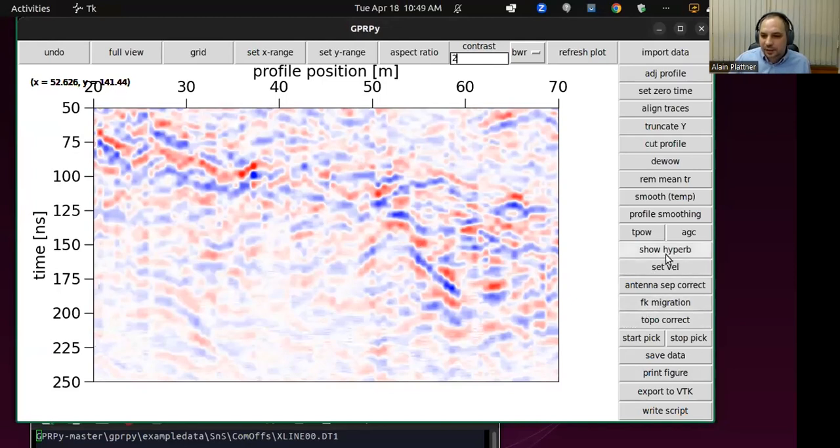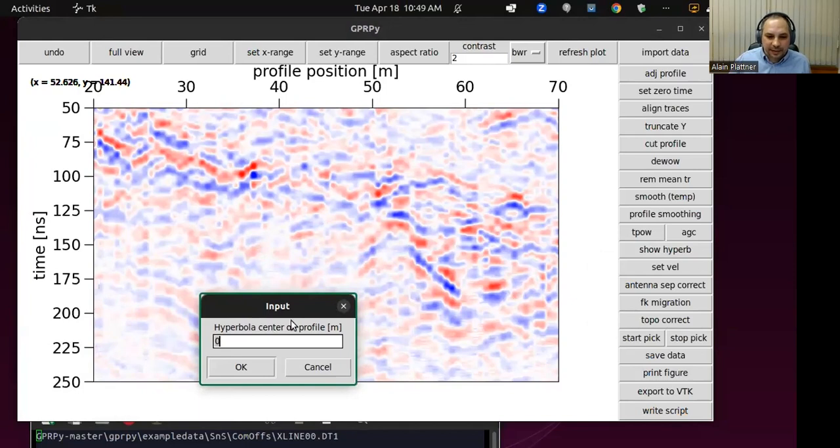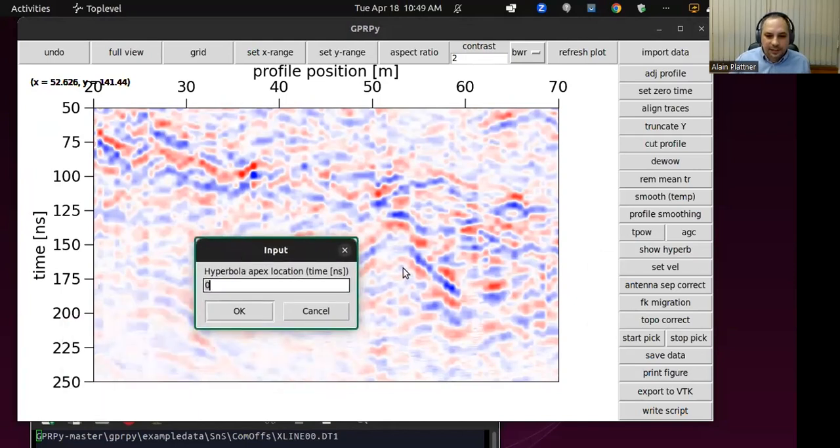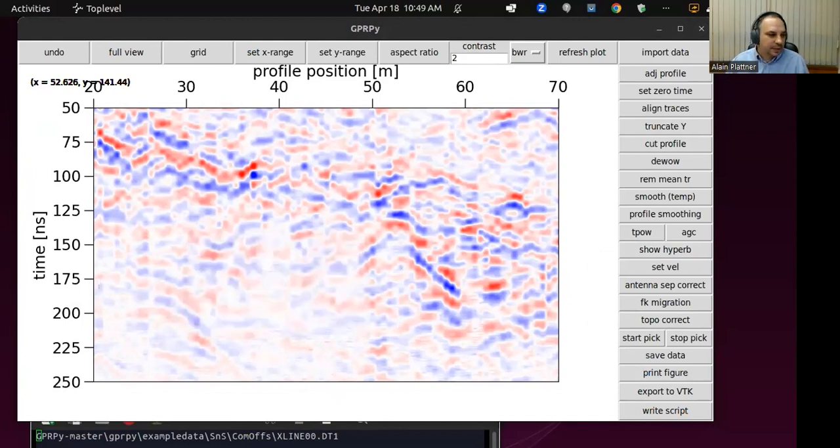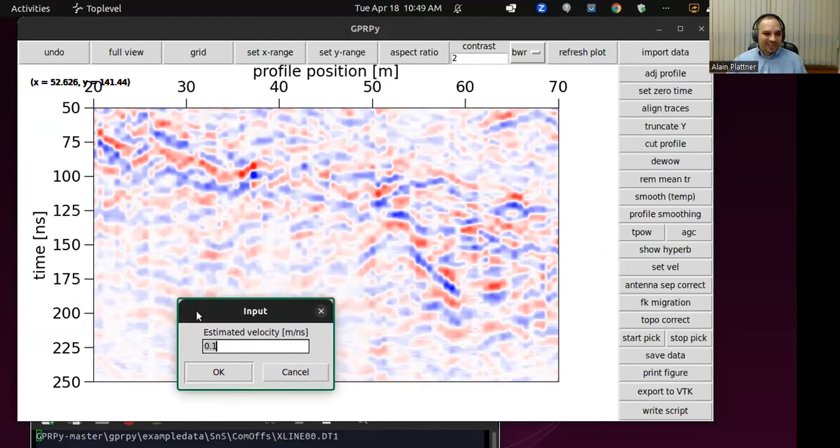So we can use this show hyperbola, and it will ask us where is the apex, the x-axis first, and we said 52. So I'm going to enter 52, and then it asks what is the time. We said 141, so I'm going to enter 141, and now it's asking us, what do you guess the velocity is? What should we say?